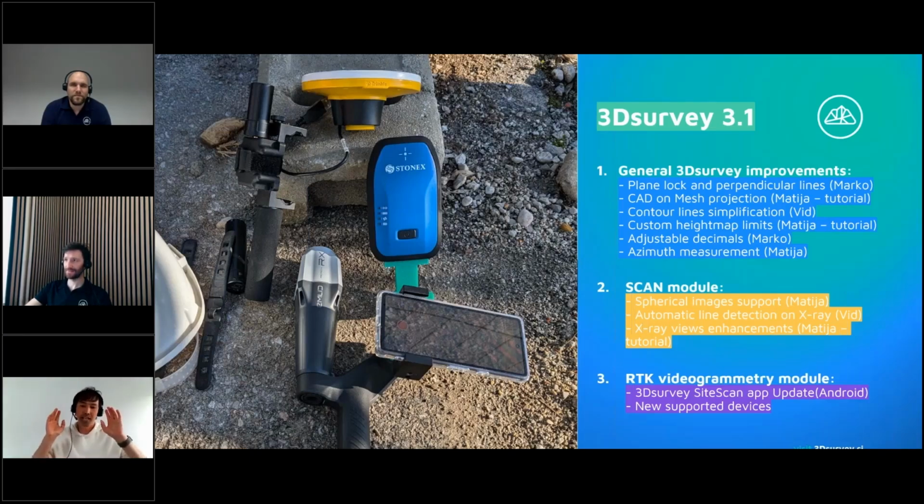You get, I think, scan and RTK videogrammetry at the same time, and I think now is the right time if you have that kind of equipment. And also, if you already have used the trial and tested it out, now that we added some additional features, if you would like to test it again, you can just send us an email and we can enable an additional trial period for you.